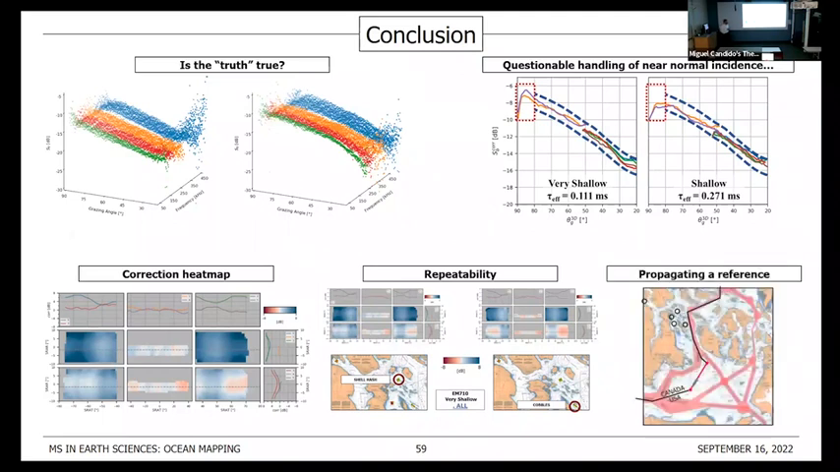And finally, we investigated how to propagate a reference area by using a calibrated system into another area that might be more suitable for other research vessels to use, at least at the frequencies that sonar uses.